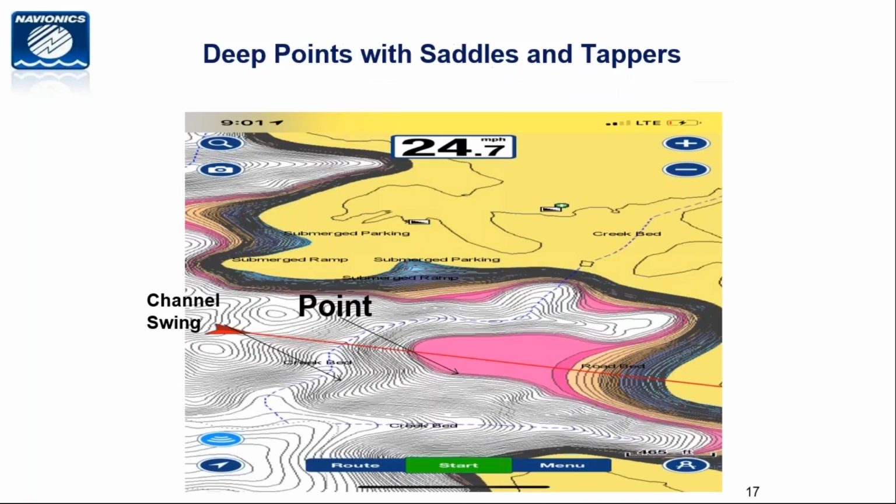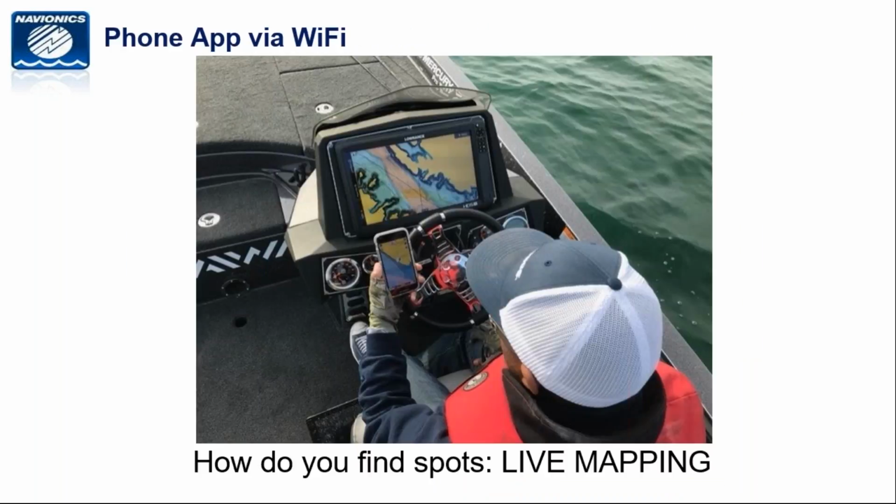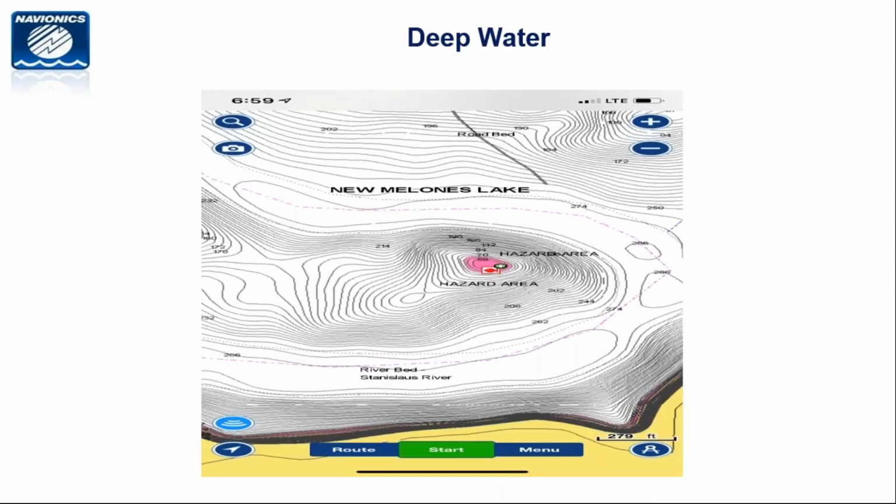Or more importantly, I'm usually set up nowadays like this, which is my iPhone 10 connected to my Lowrance HDS 16. And I do the depth shading on the phone, which then begins to look like this. The day is coming where you're going to be able to do the depth shading on your unit, but it's not available right now.